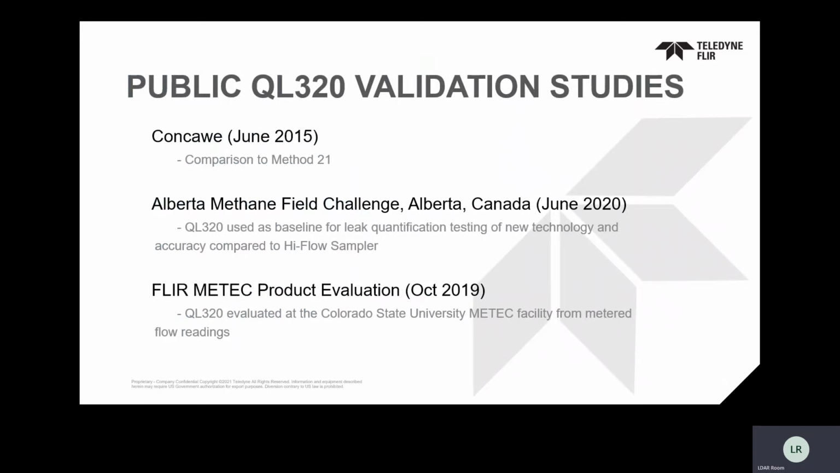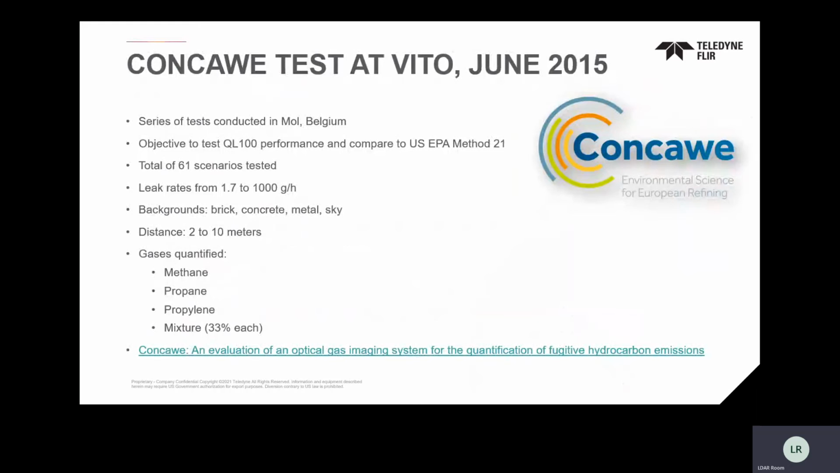The last thing I want to talk a little bit about, I may give you some time back, is some of the validation studies. One of them I've already briefly mentioned, and there's two new ones since we've had the most recent 4C conference. The CONCAWE study is something that the Providence and FLIR team talked about a lot. This is the one that we brought up.